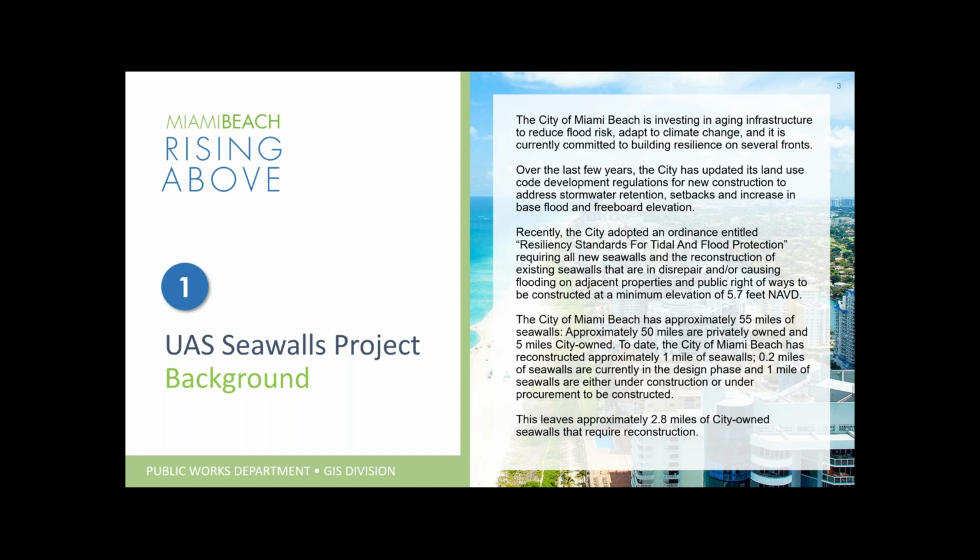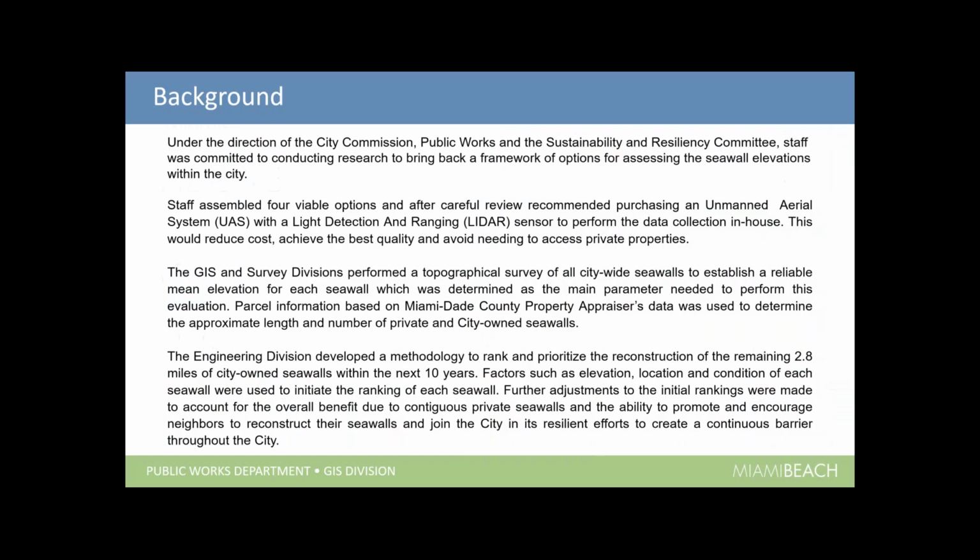But also, we needed to collect all the data for all the seawalls in the city to be able to do an accurate assessment of what we needed to do to move forward. So under the direction of the City Commission, Public Works, and the Sustainability and Resiliency Committee, we were committed to conducting research to bring back a bunch of options for assessing the seawall elevations within the city.